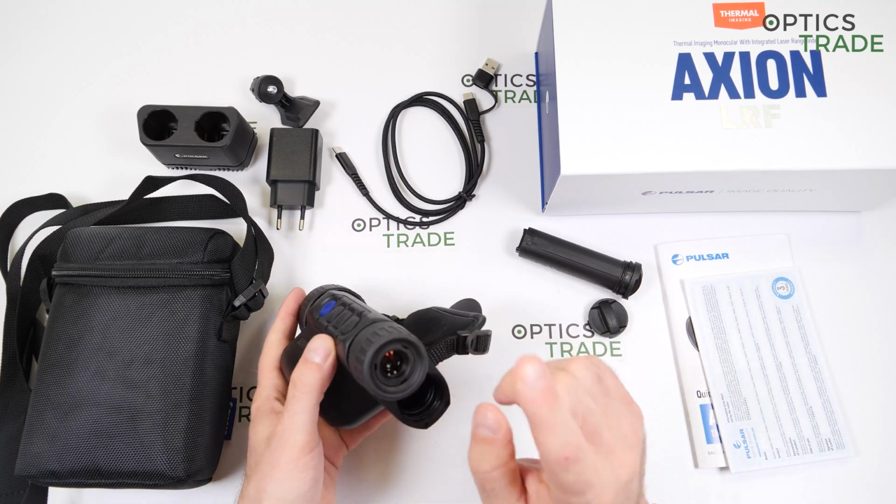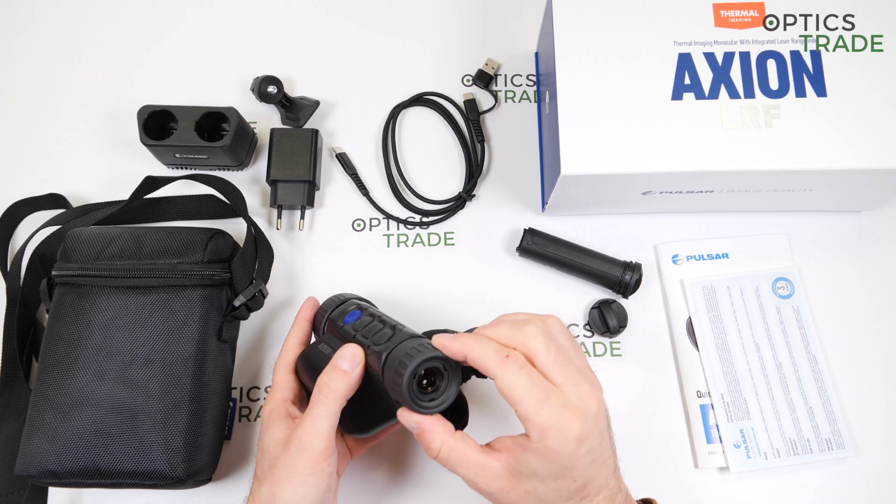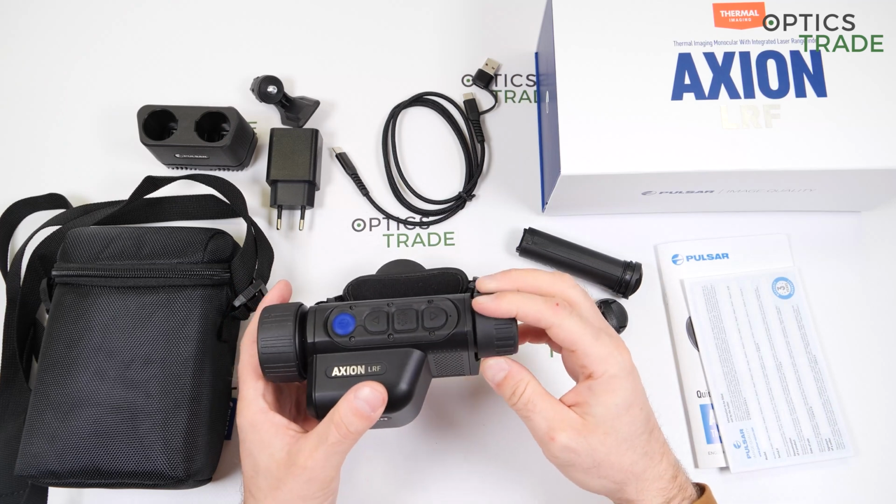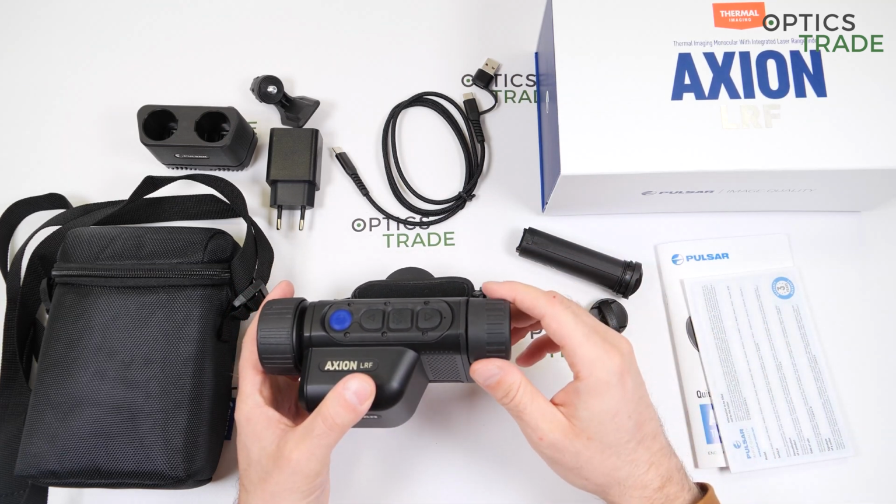Okay, what I also like is that I wear glasses, and with this eyepiece, with this screen, it's no problem to use the device with glasses. I think it's really, really a step into the right direction.